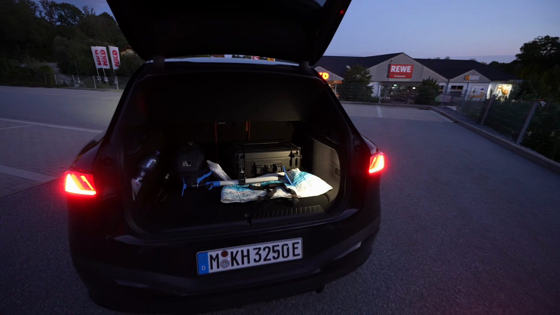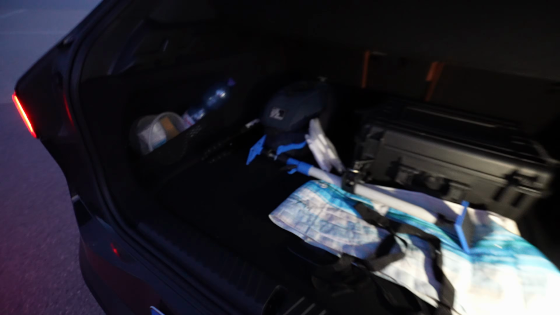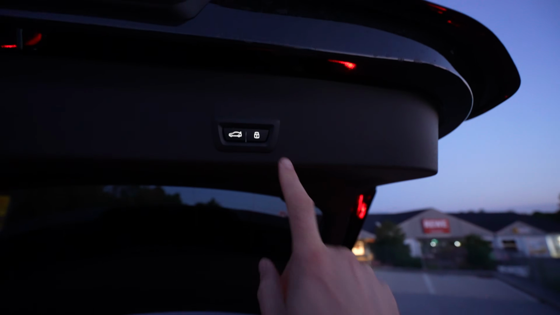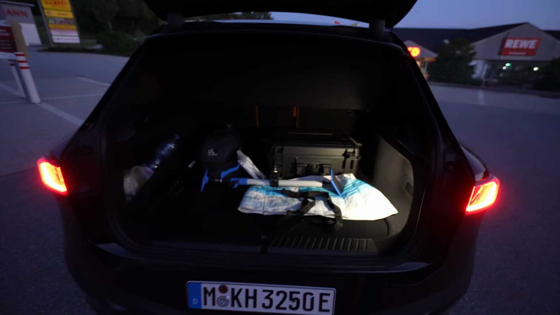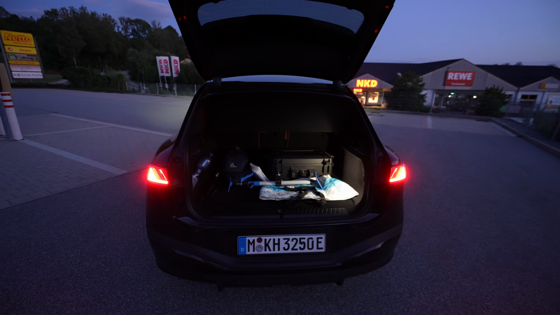In the trunk we only have one light. It's really bright, but only on one side, which I thought in BMW is always two. The buttons up here are illuminated, but there's no light going down as well. There's nothing, it's just this one light.